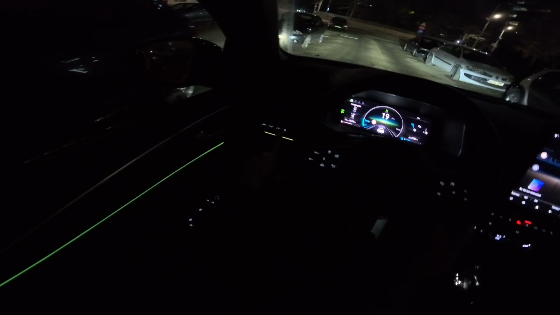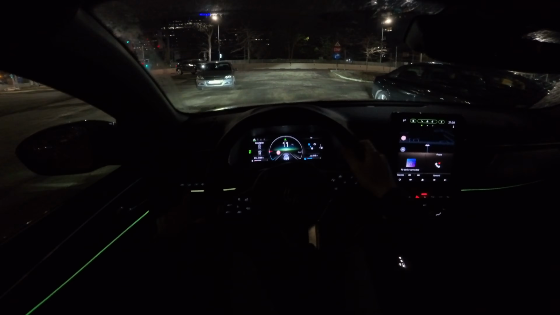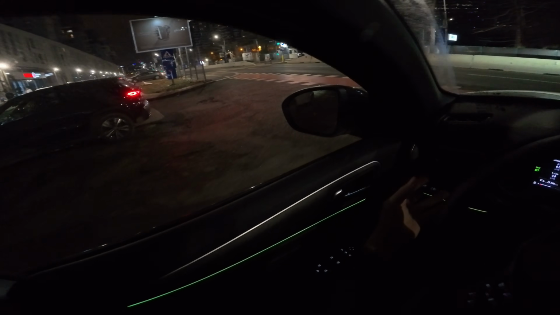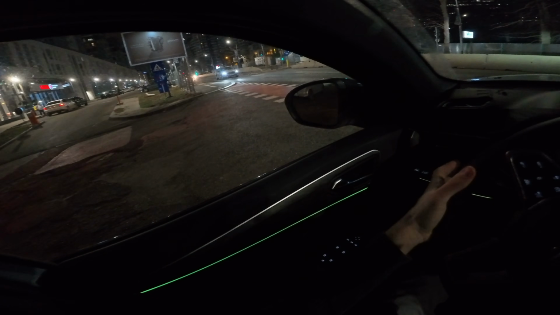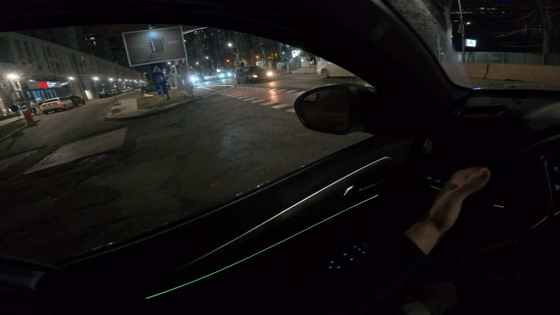By the way, if you want to dim the lights from the cockpit a little bit more, you can do it from a button here, and you can dim the cockpit down. If the cockpit bothers you in the nighttime, you can do it super easy from the button here.